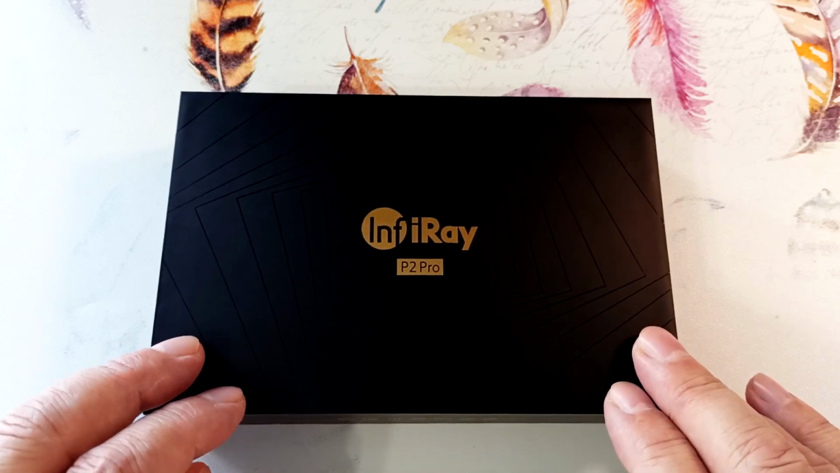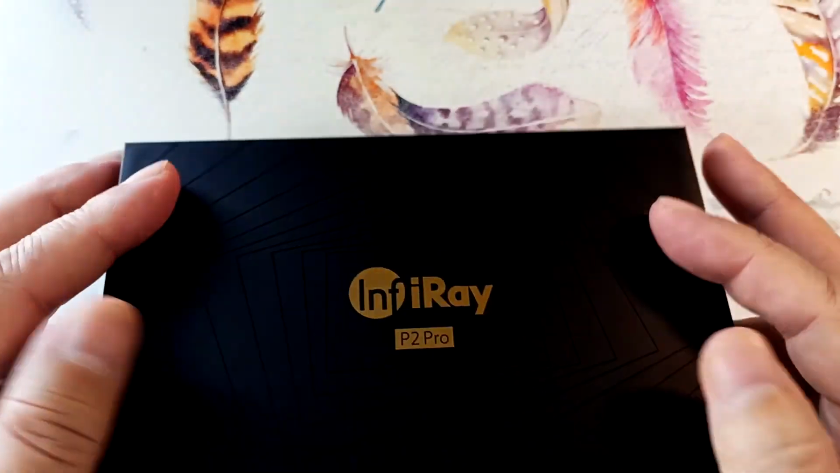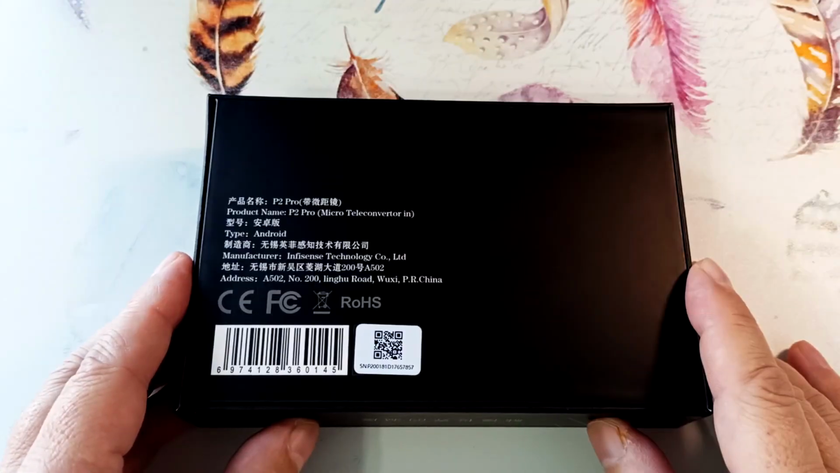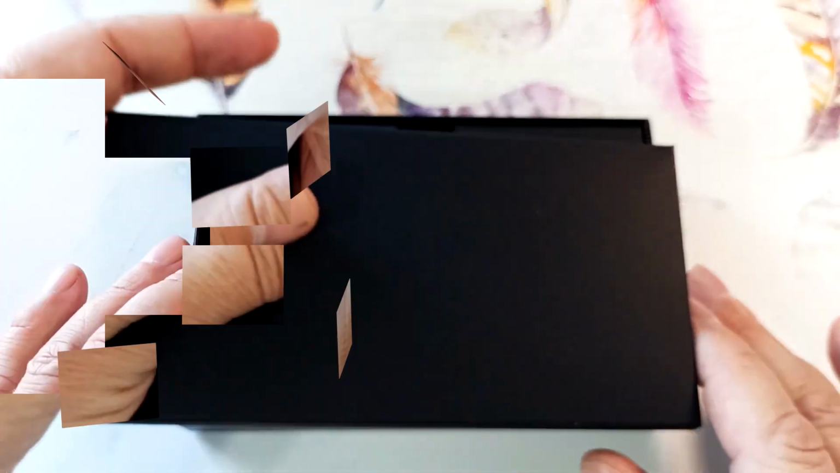The device comes in such a beautiful package. It can be used as a gift. The packaging looks quite presentable. These are the inscriptions on the back of the box. Let's open it. There is an envelope here, we'll see it later.